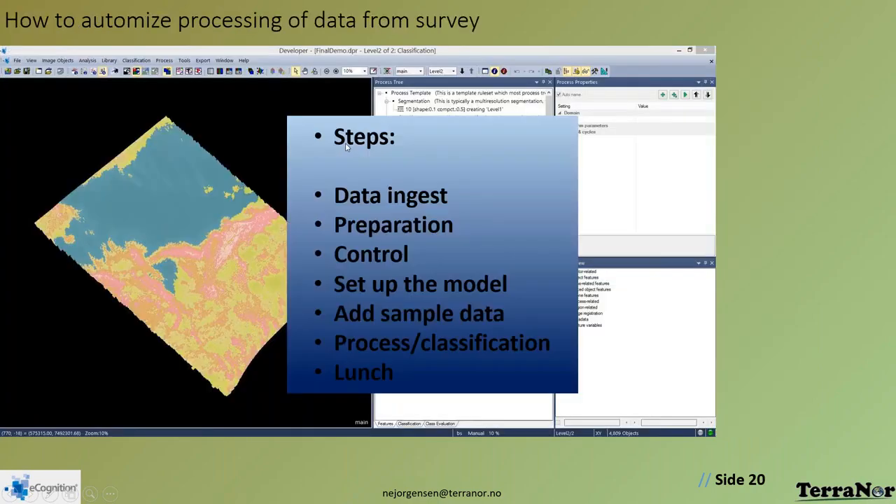So the steps, let's summarize. We have the data ingest. This is automatic. It takes about 5 to 20 minutes, depending on how well organized your data are. So we read it in, we create the derivatives, and it all takes about 5 to 20 minutes.